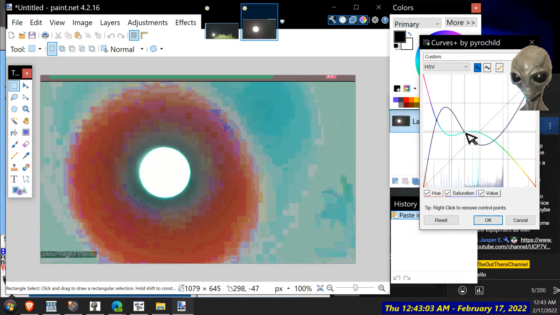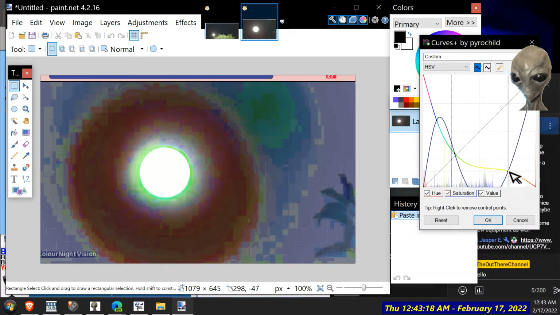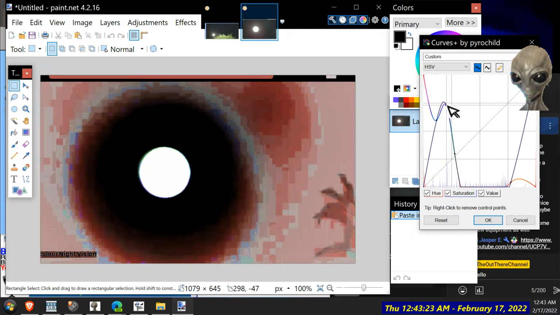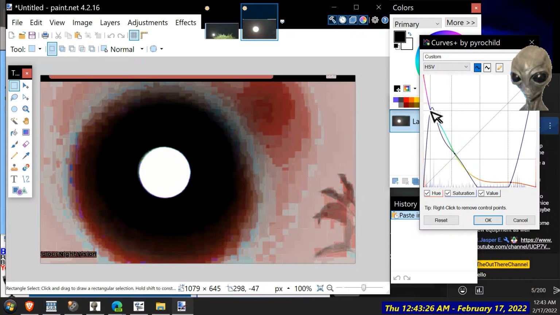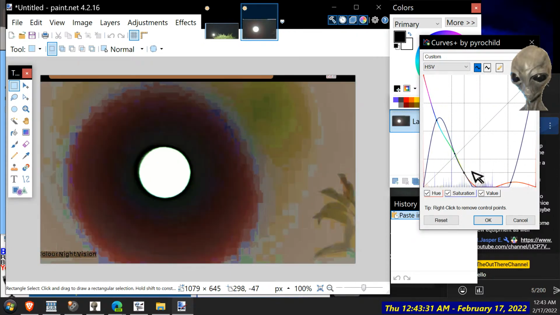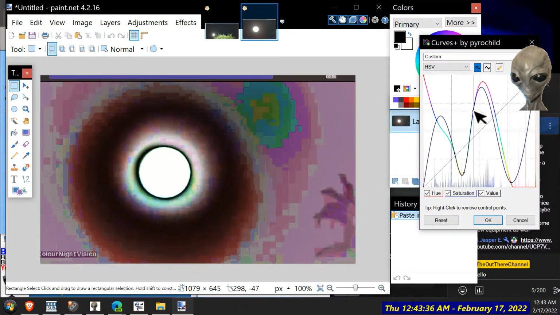So you can make some nice artwork with that, couldn't you? Almost looks like a hand, look. Finger, finger, finger. An alien hand. Pretty cool, huh? Wouldn't think that was a tree. Kind of looks like a hand. Yeah, it looks like some cloud there, isn't it?